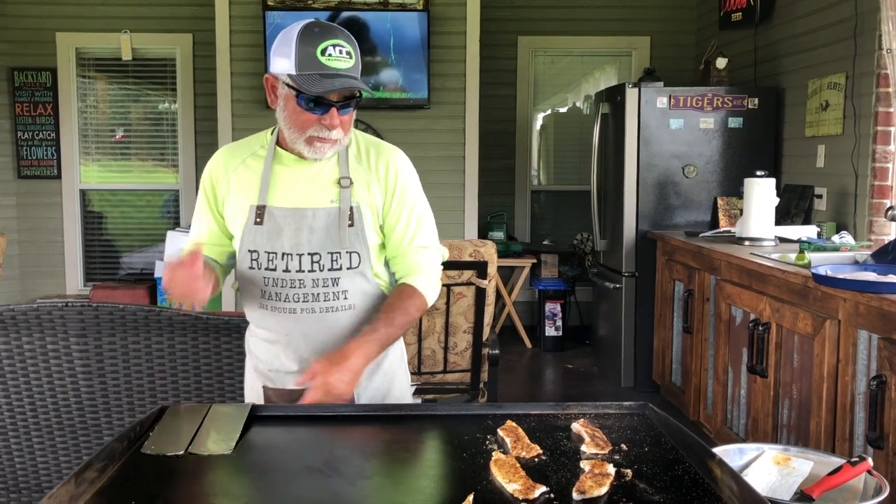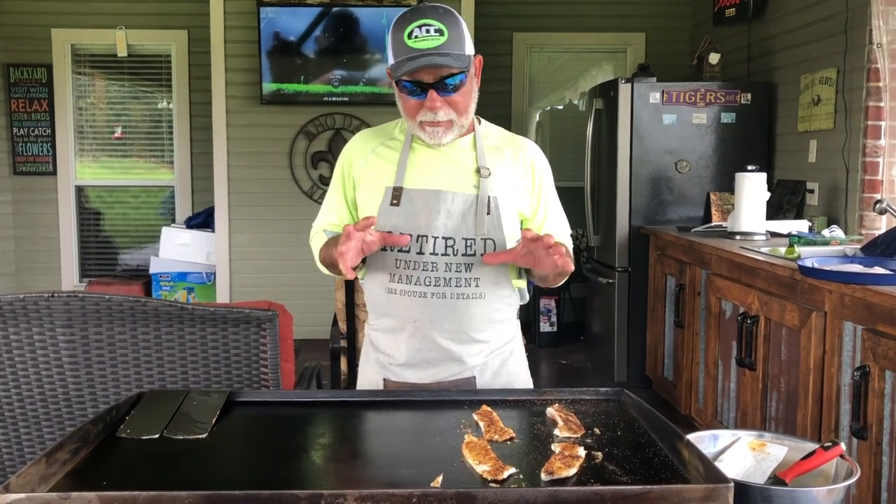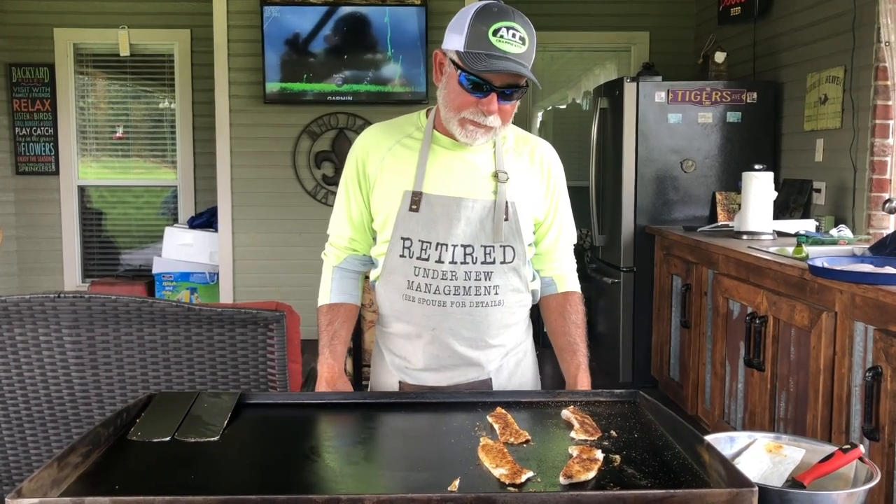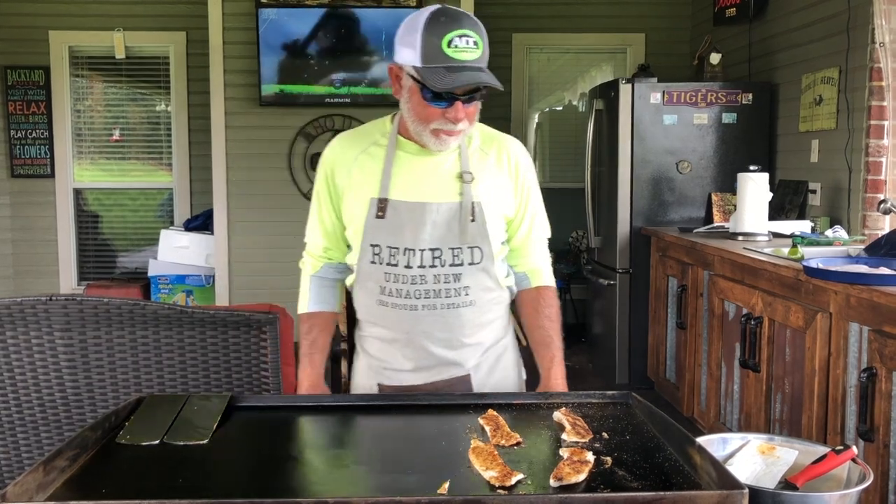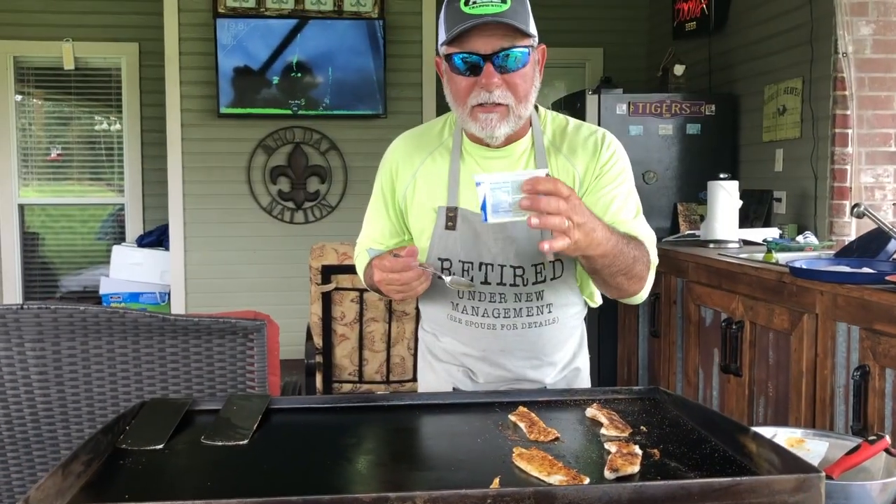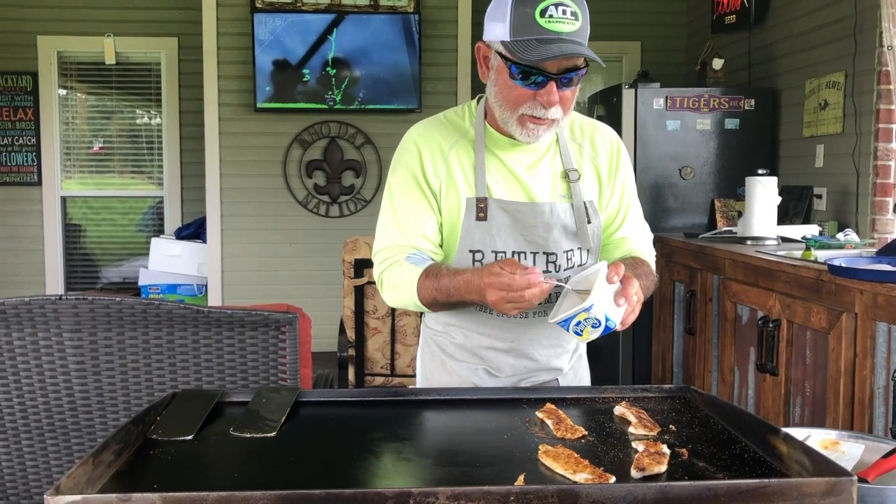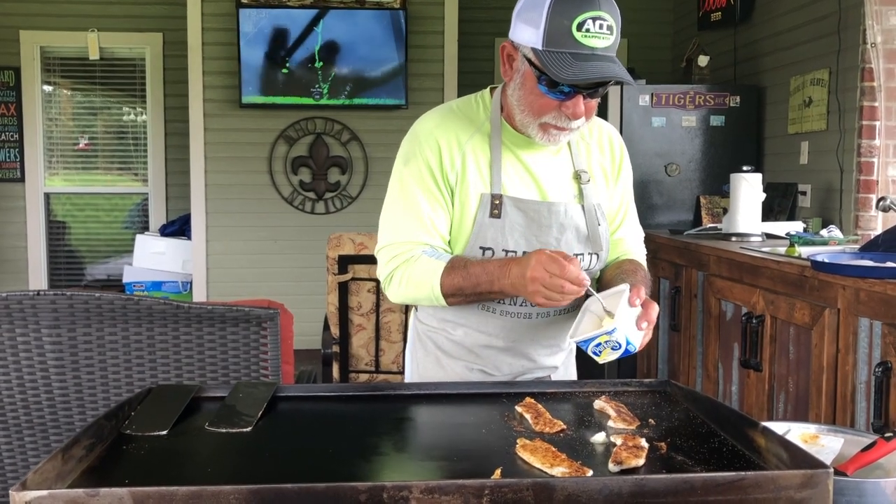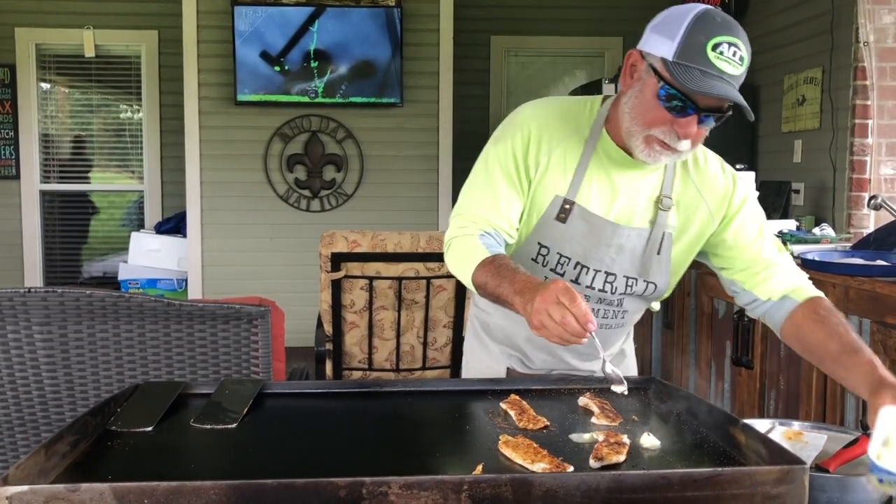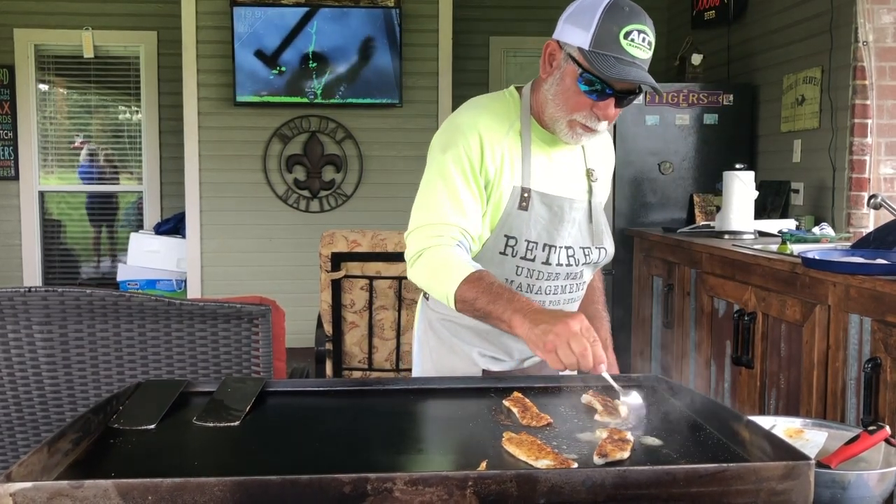You don't have all that heavy fried grease. It's definitely good for you. I couldn't stand it. I had to get a little butter. This is not parquet. This is actually real butter. I like to throw some down. Just work it around the fish.